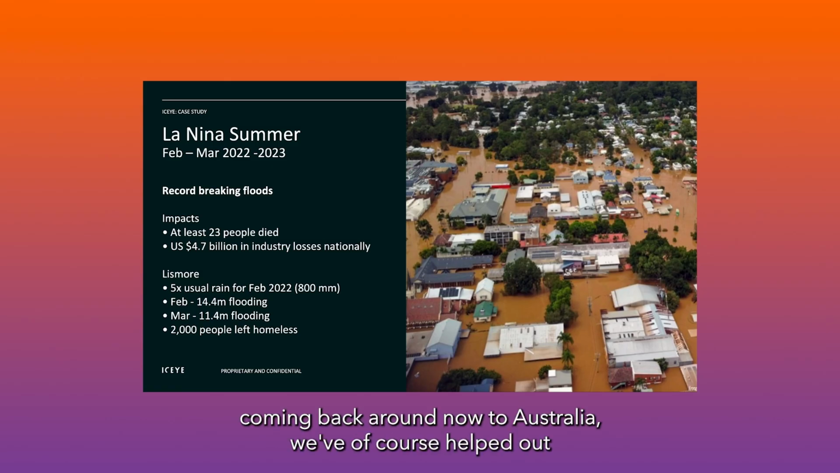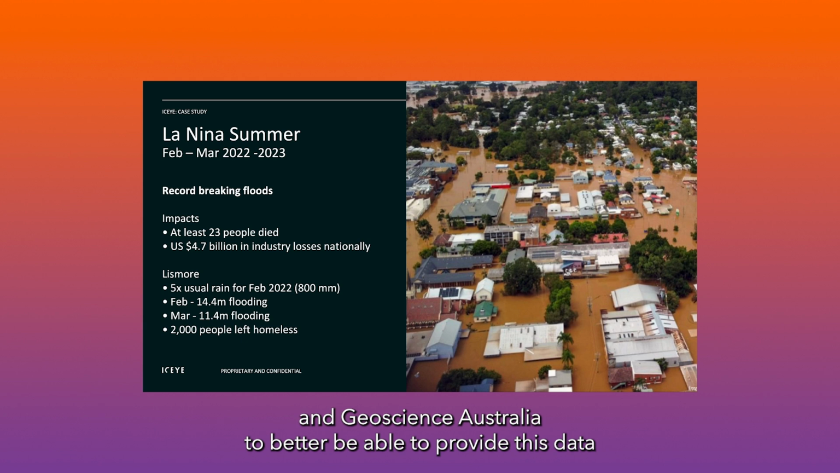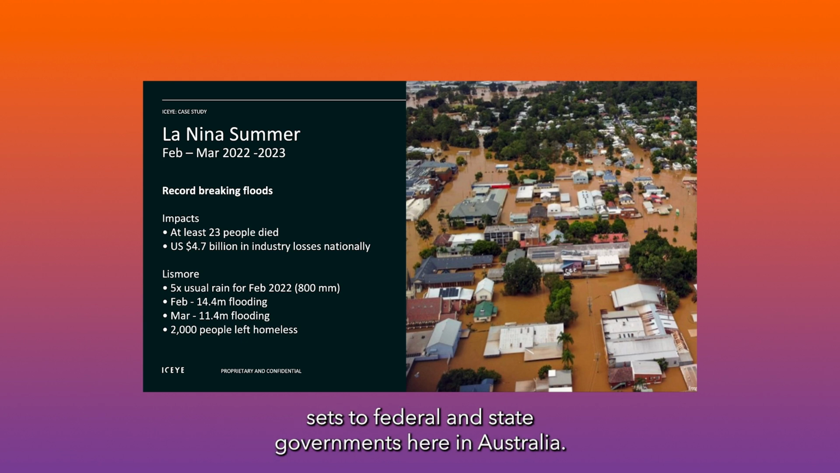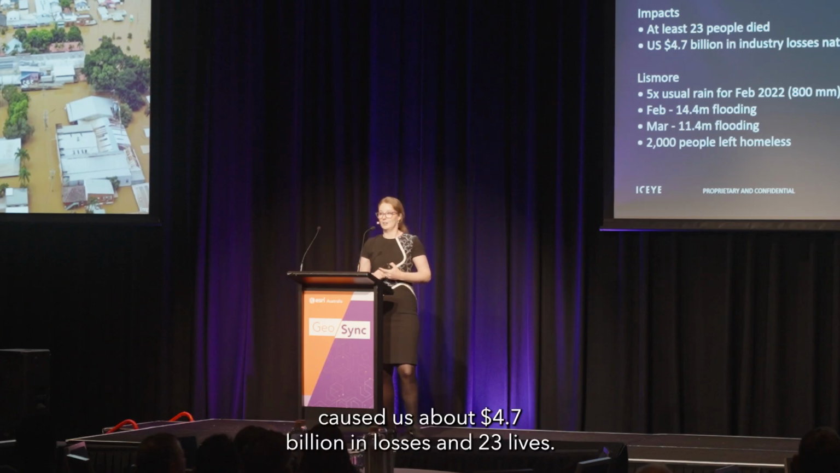And of course, coming back around now to Australia, we've helped out, and we've been working with NEMA, the National Emergency Agency, and Geoscience Australia to better be able to provide these data sets to federal and state governments here in Australia. So we covered the La Nina summer, which unfortunately cost us about $4.7 billion in losses